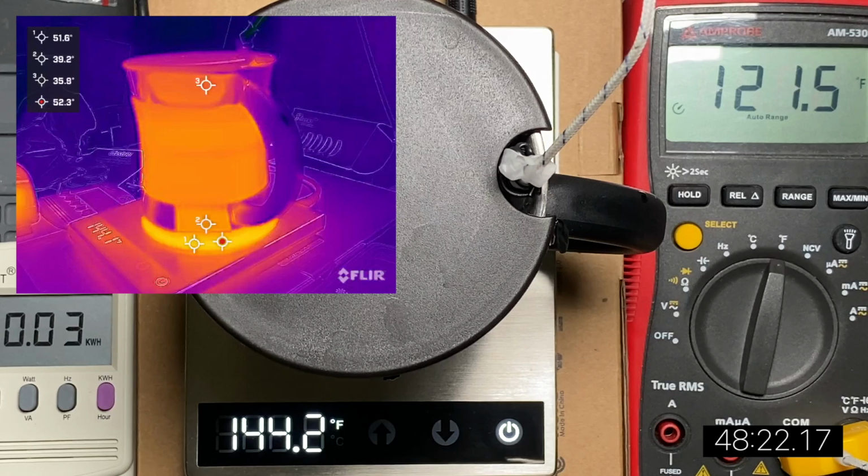Briefly, I'm showing in the lower left corner the amount of power that's been consumed so far, which is 30 watt hours. It's not much. And back to power.